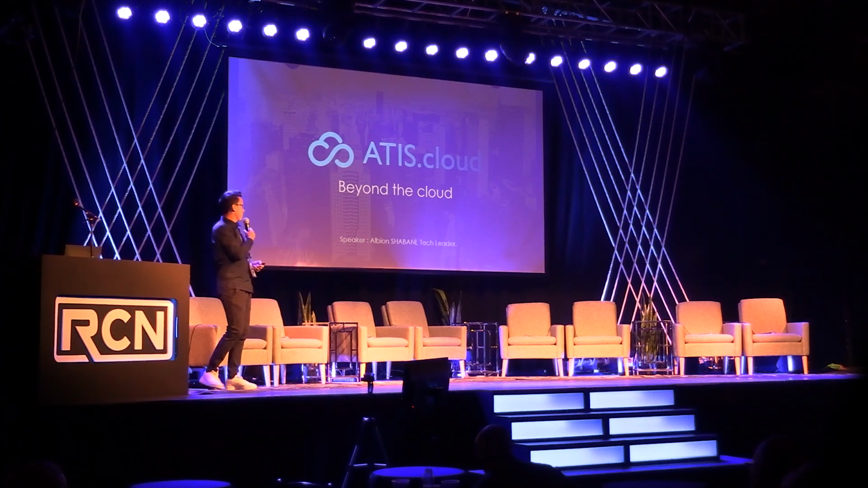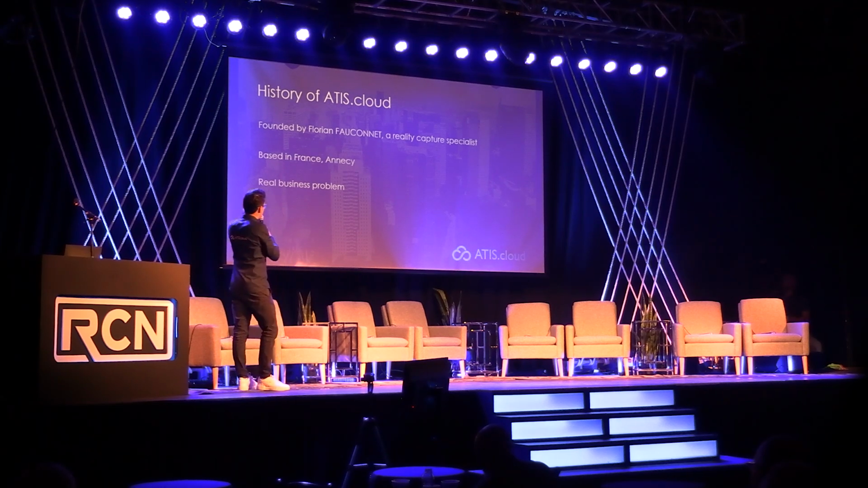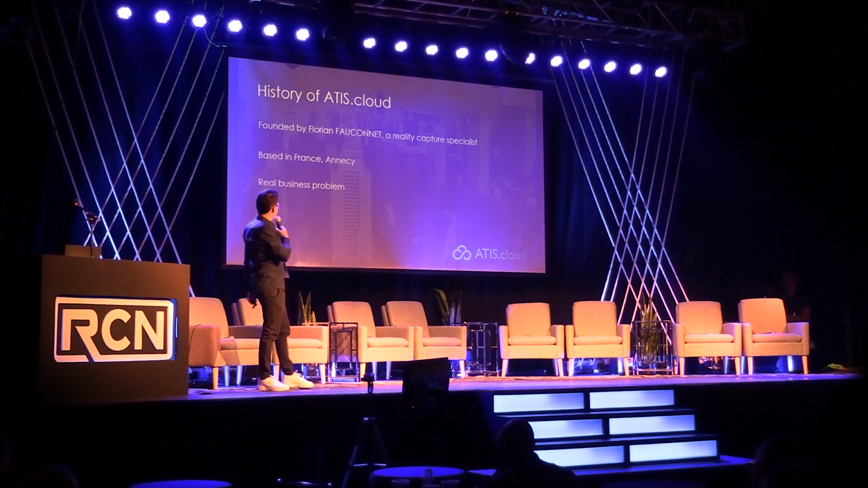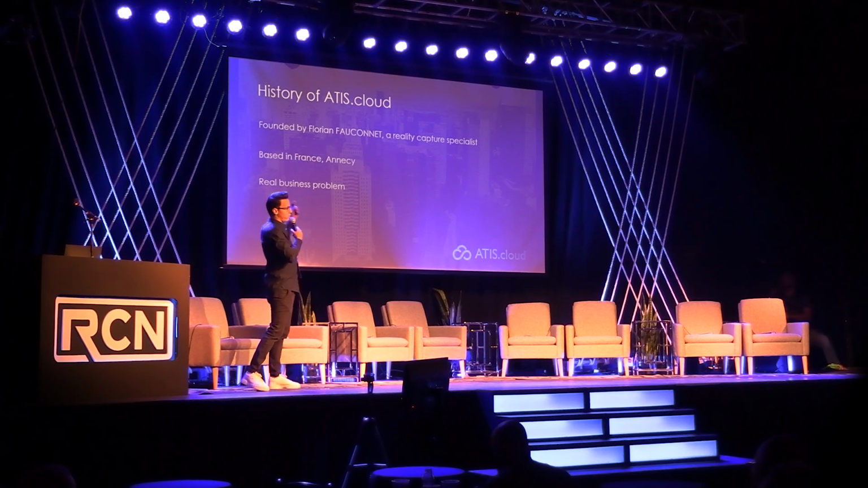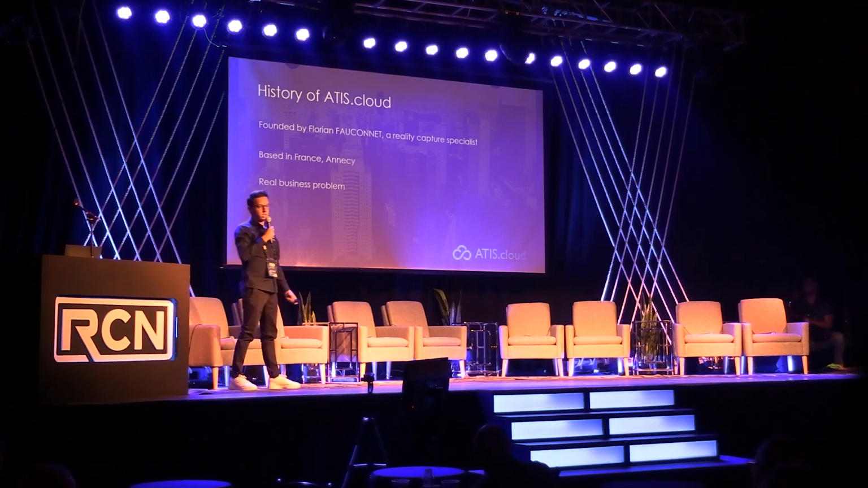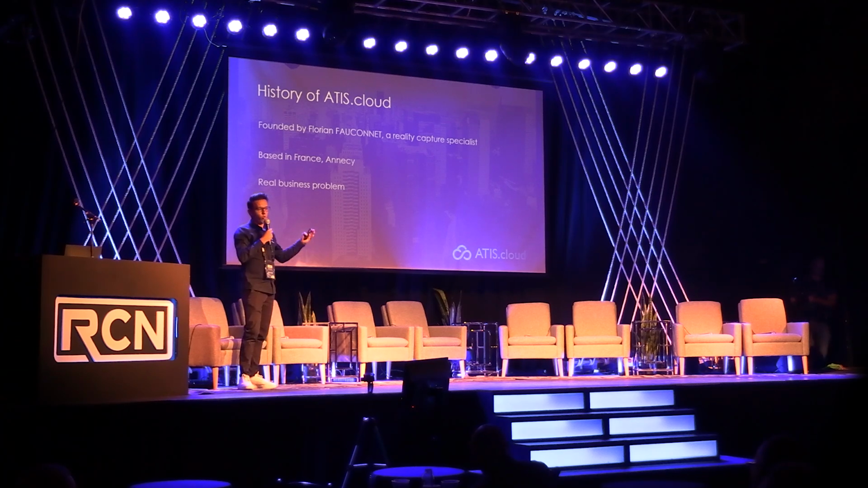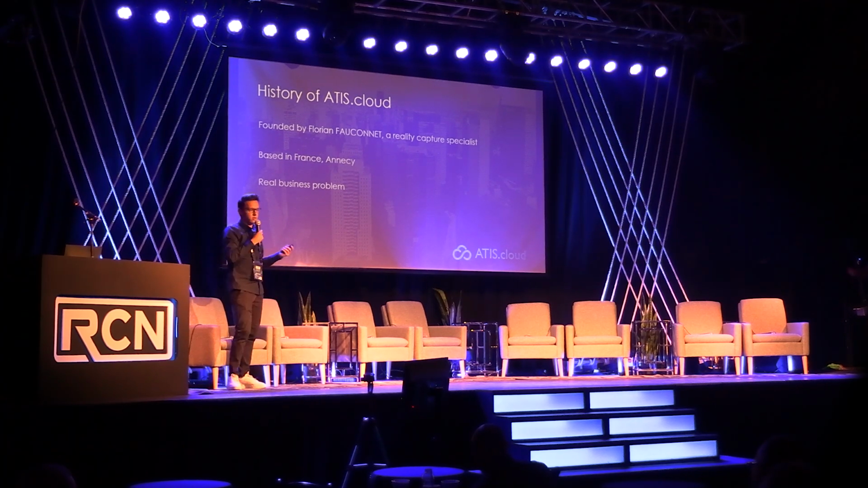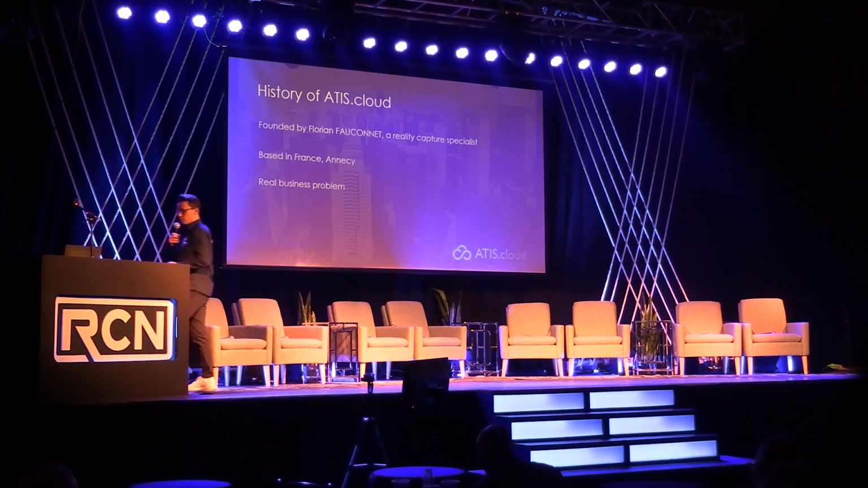So, Atis Cloud. Our founder, Florian Fauconnet, is a reality capture specialist. We are located in France, in Annecy, and Atis Cloud was created from a real business case. Mr. Fauconnet has more than 12 years of experience in reality capture, and during his work he encountered different problems while sharing and working with point clouds. Atis Cloud helps you answer different use cases, and nowadays it is used all around the world. Today I'm going to show you some of them.